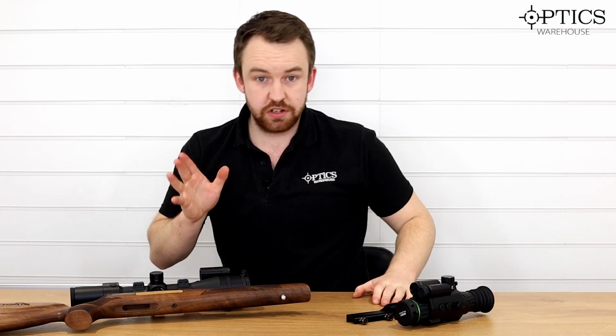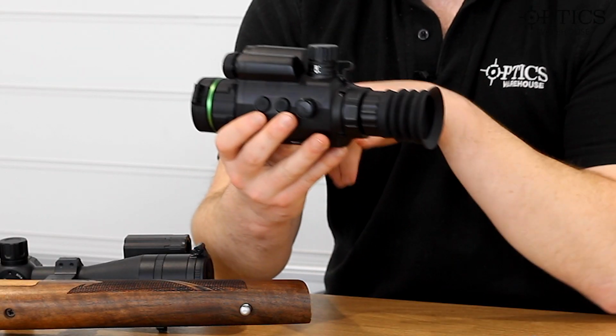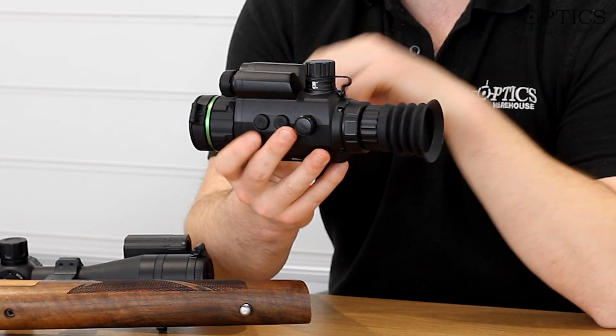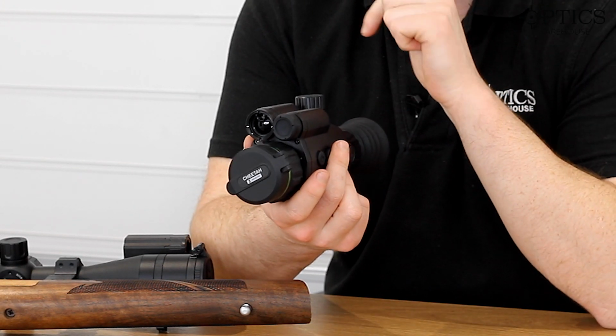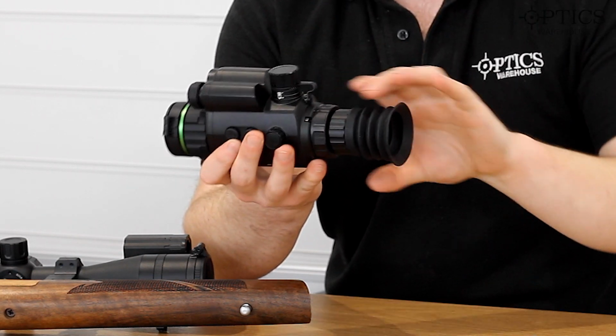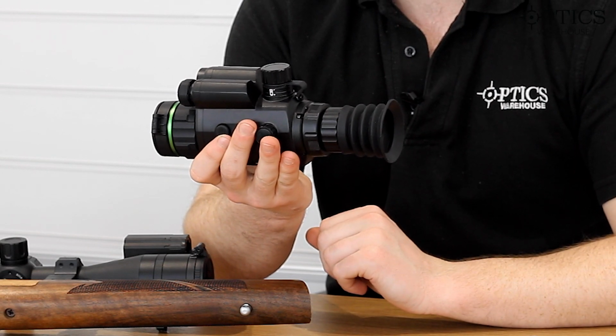So without further ado, let's do a quick brief on both scopes and then we'll run a quick comparison. So this is the HIKMICRO Cheetah. This is the weapon scope configuration with the laser rangefinder on the front, as you can see there. It runs off an 18650 battery, which goes into the top, and has this removable eyepiece should you wish to turn it into a clip-on at a later date.